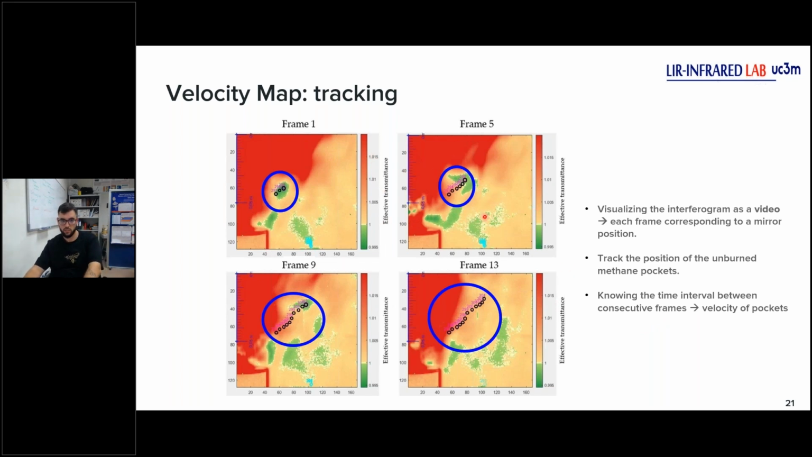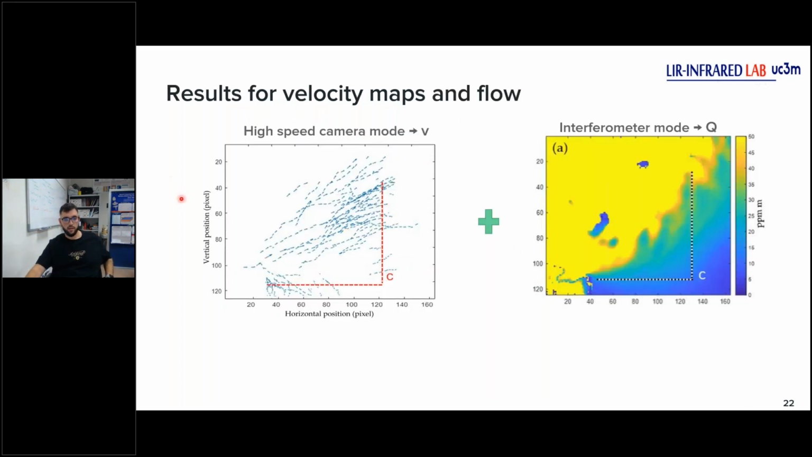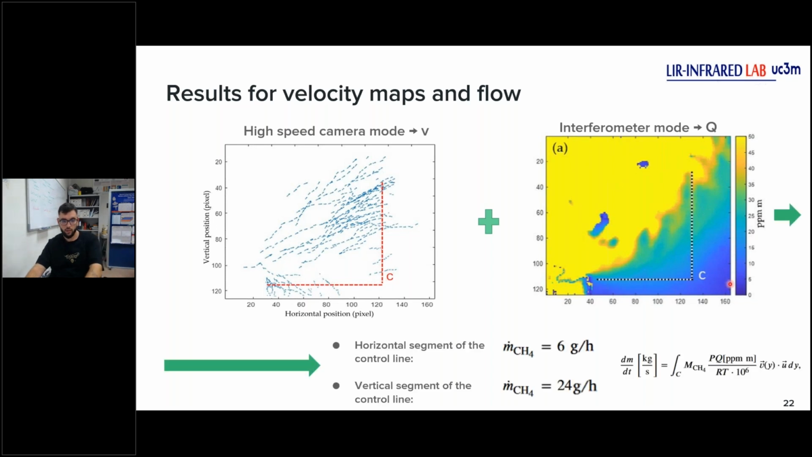This is software implemented on MATLAB. We only apply it to our videos. If we do this for all pockets, we get a velocity field map, and combined with our concentration map, we can get the flow.